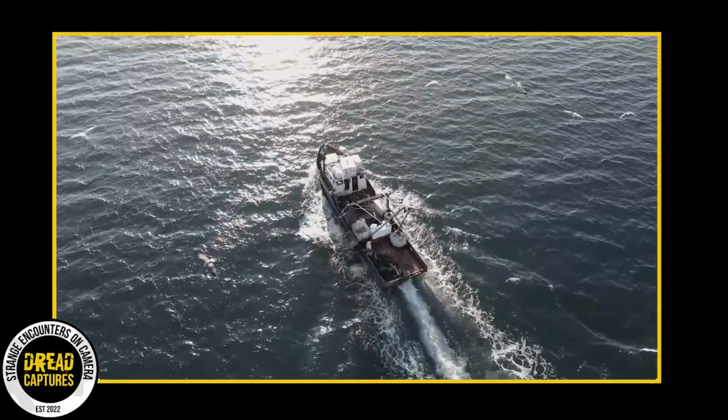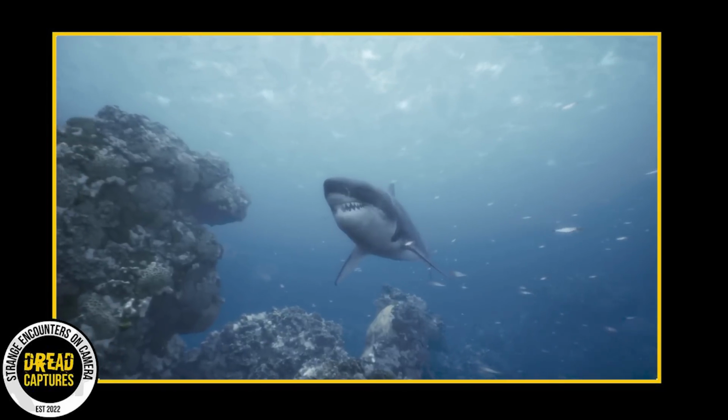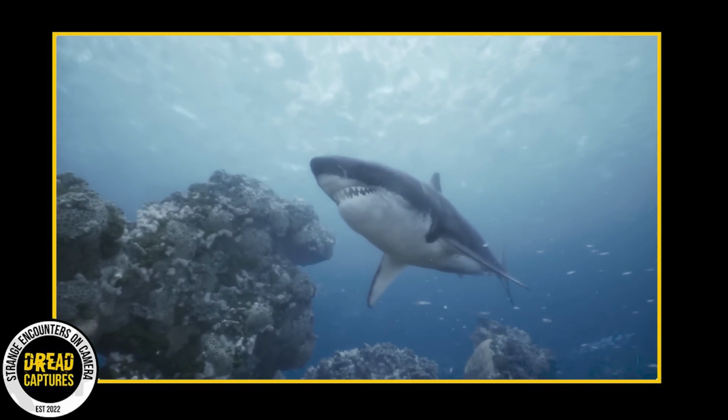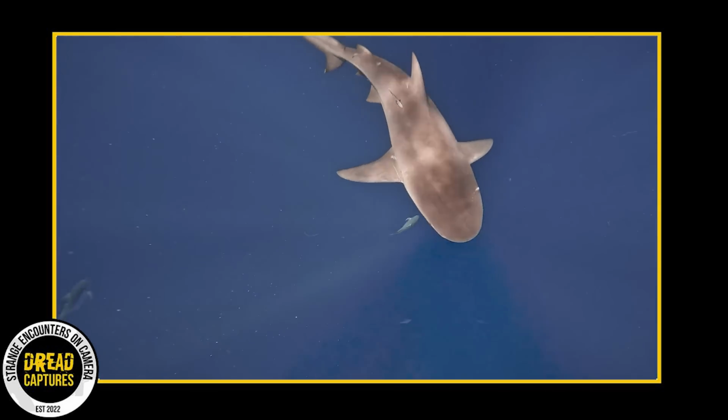Mine was about 15 years ago while working on a commercial fishing boat. We netted a 10-foot tiger shark. Almost startled me right out of my waders. She was beautiful though, a bronze-like iridescent color. But yeah, we didn't want any parts of that and got her quickly back in the water.